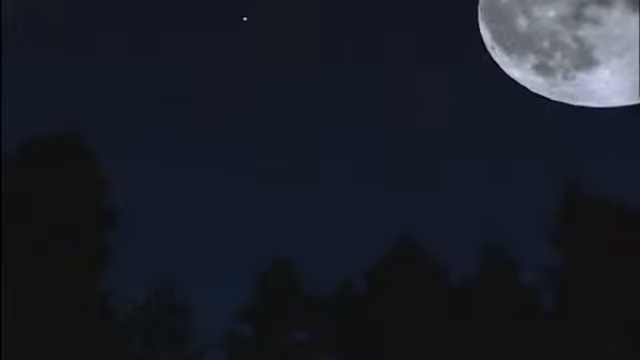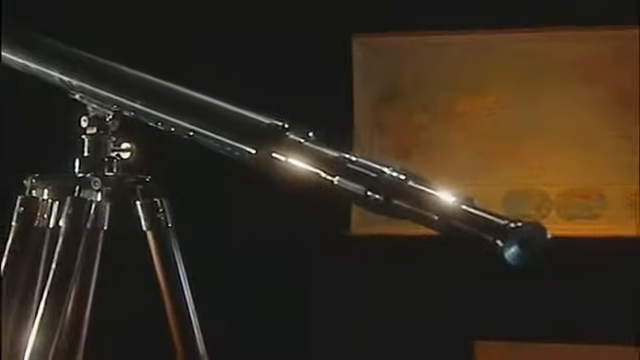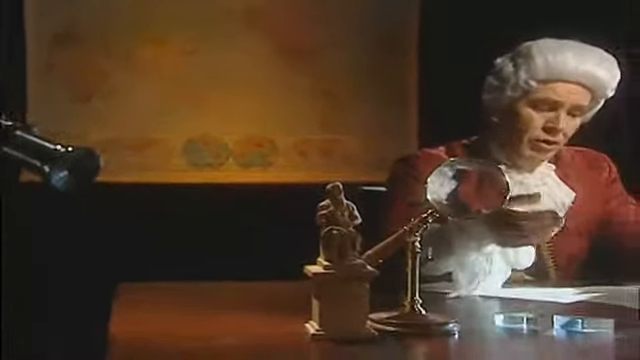But is it that simple? When you gaze at the sky, you marvel at its intensity. Who knows how many stars there are? This question has fascinated scientists and philosophers and dreamers throughout the ages.